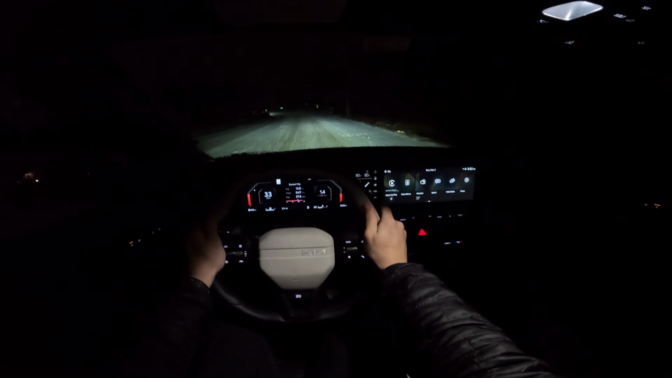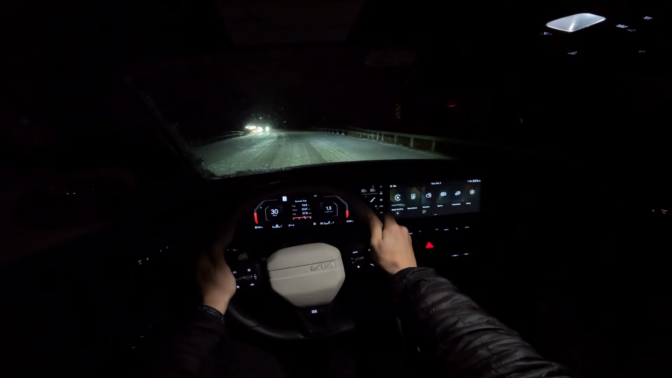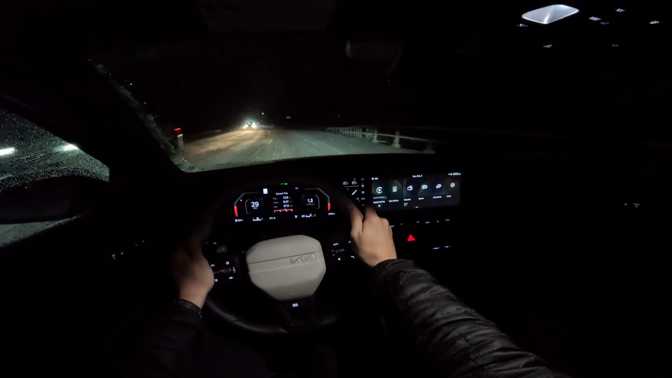Now, of course, in these conditions you do always have to be careful. It's going to be slippery coming to a stop, but these brakes seem to be doing quite well of a job themselves.